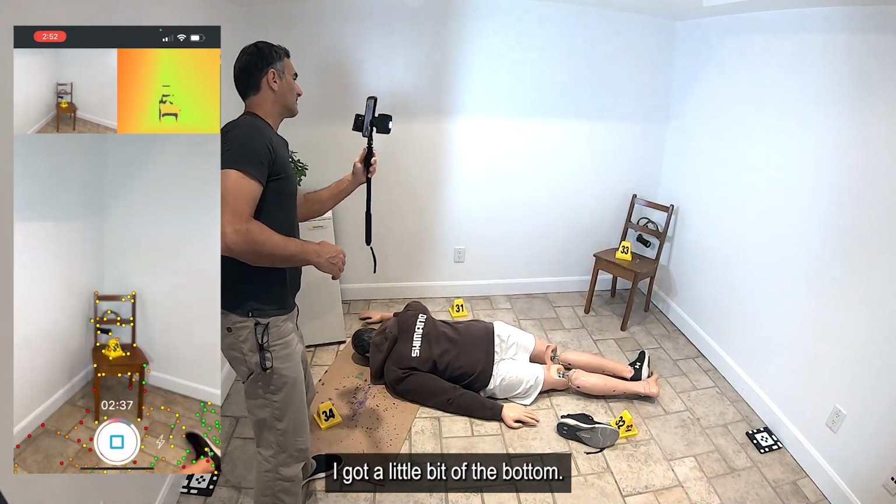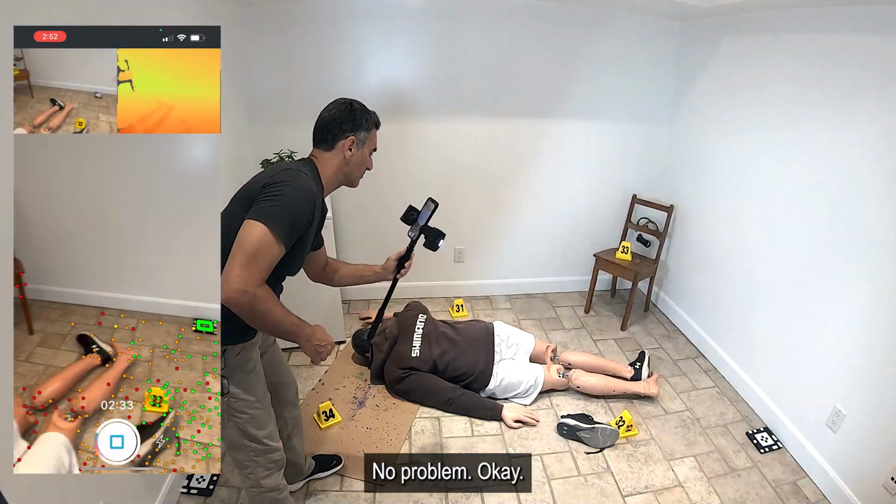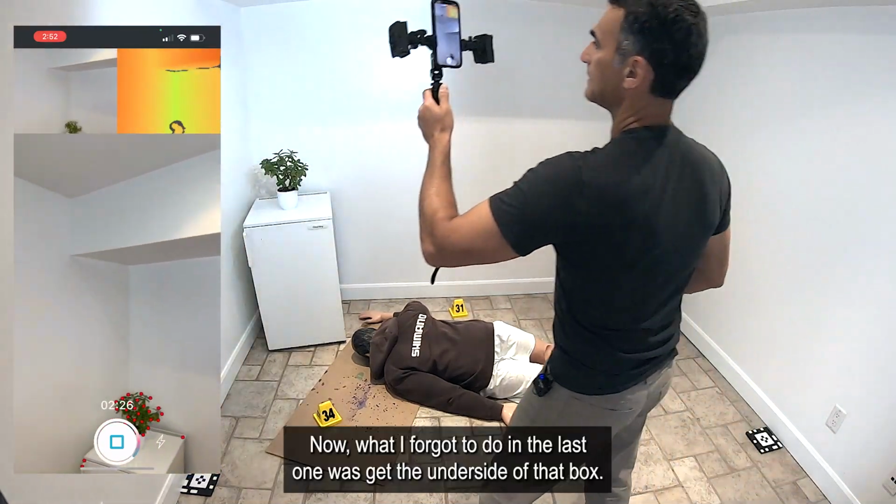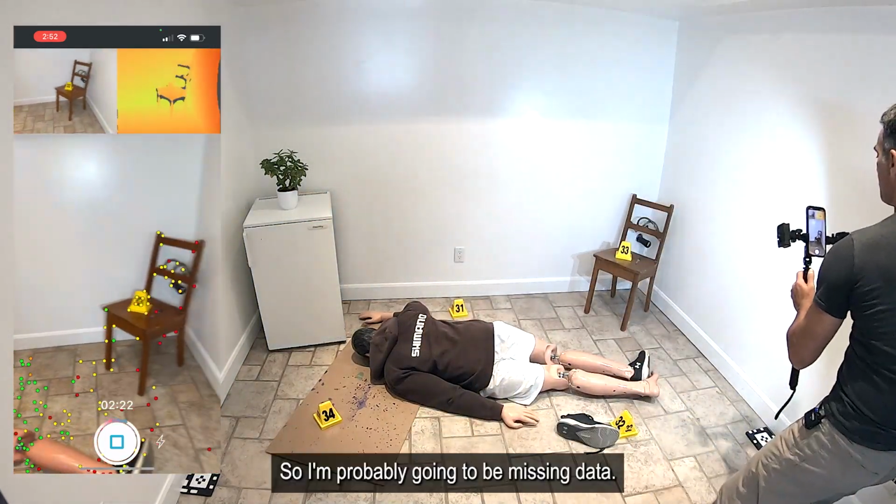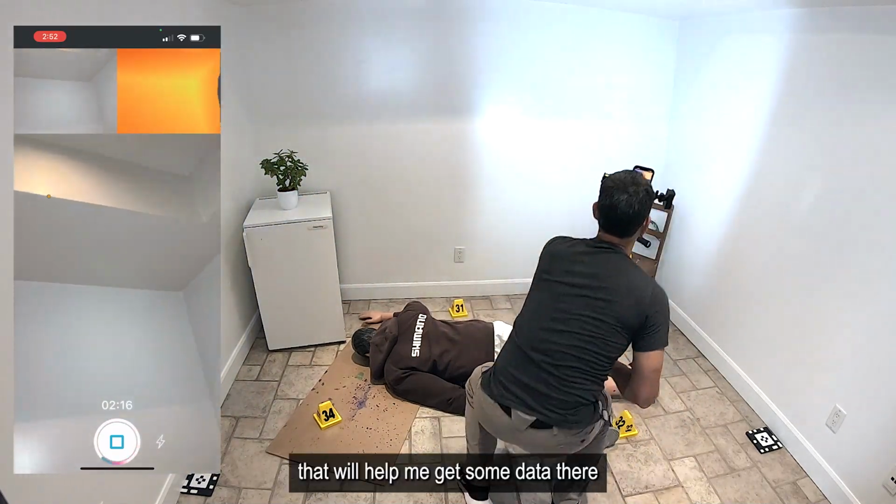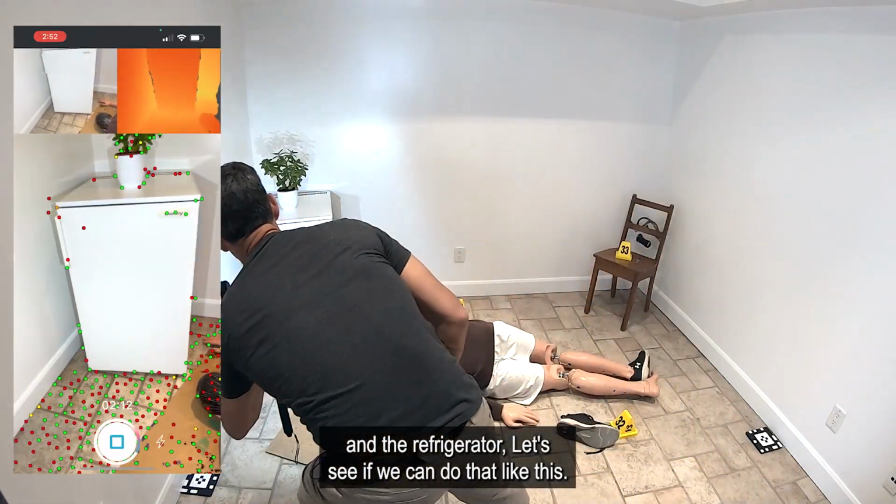I got a little bit of the bottom. I don't want to be too much on the white spots like I just did, just for a little bit, no problem. Okay, like that, and I'm gonna go this way, up and across. Now what I forgot to do in the last one was get the underside of that box. So I'm probably going to be missing data. I just realized that. So if I go under and point up like that, okay, that will help me get some data there. And the refrigerator, let's see if we can do that, like this.